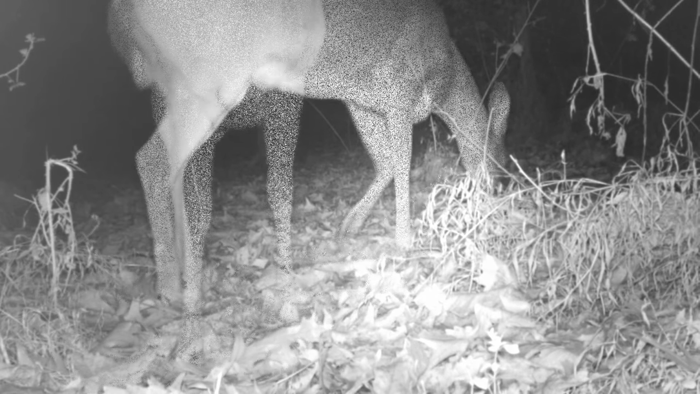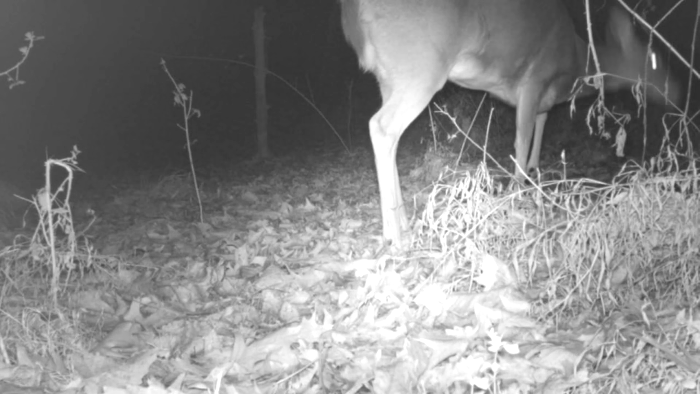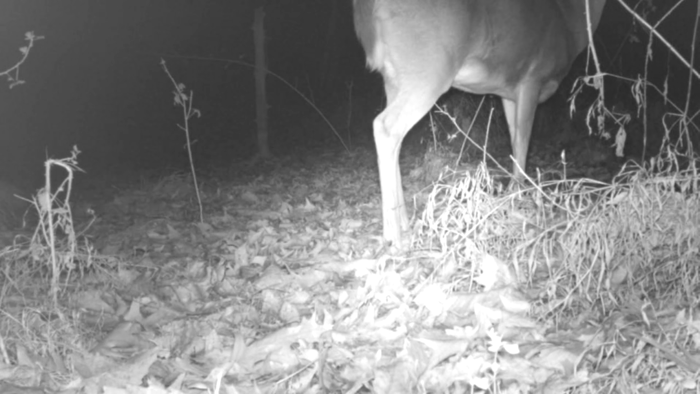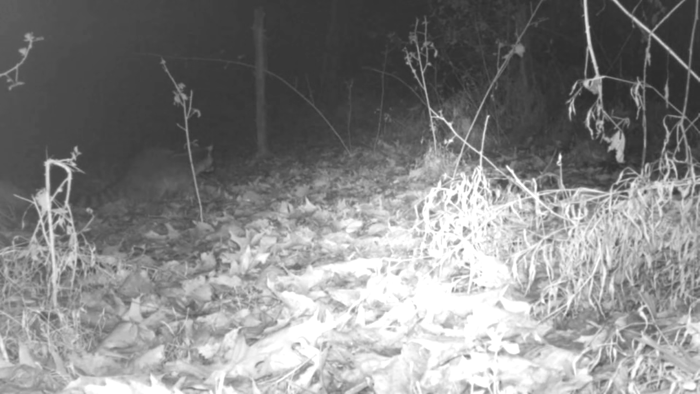They just slowly move on. No party here this week, and no bucks. But the coons, they're always here. But they're watching for them coyotes. I'd say they're close. Come down. There's Mommy and one of her yearlings saying hi.